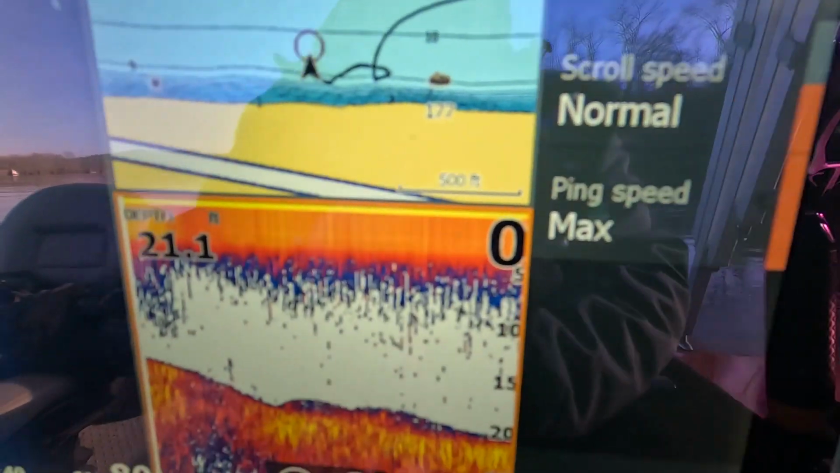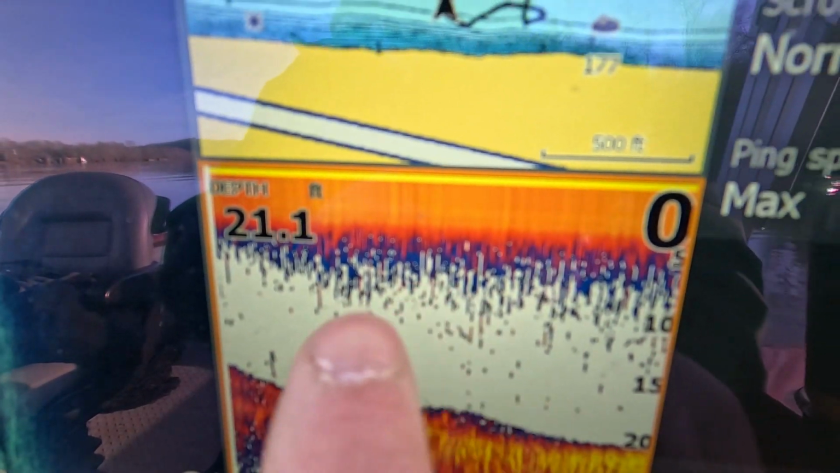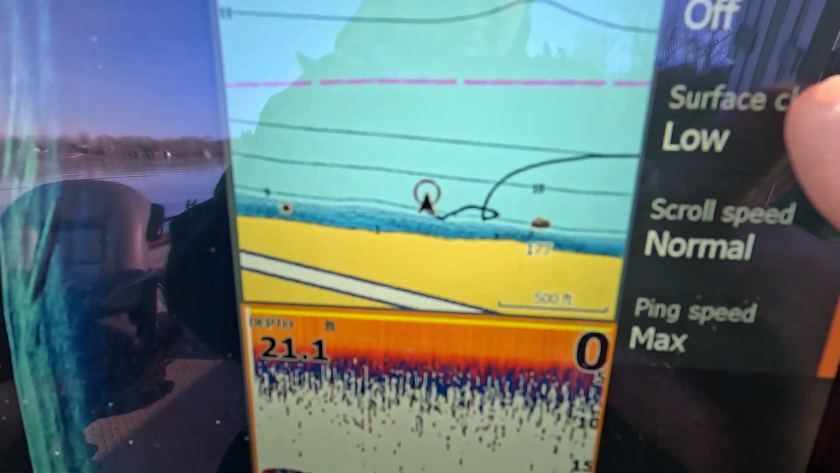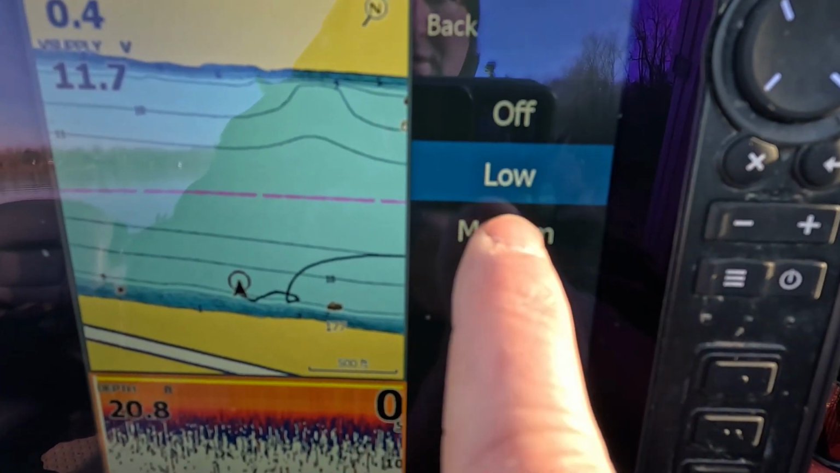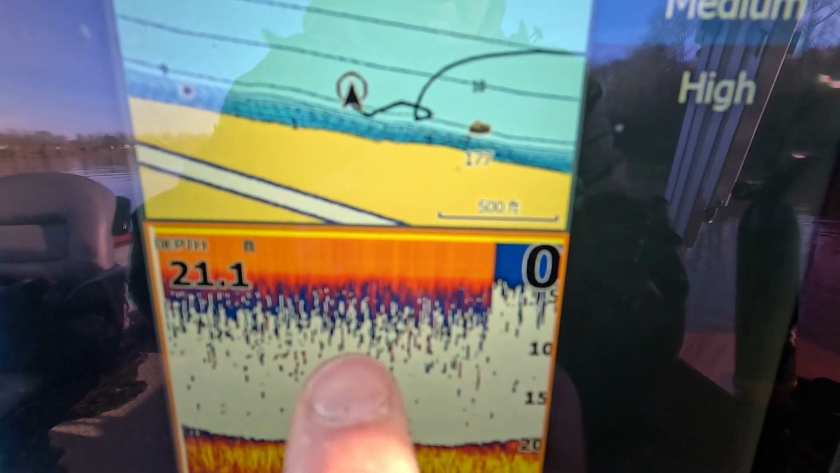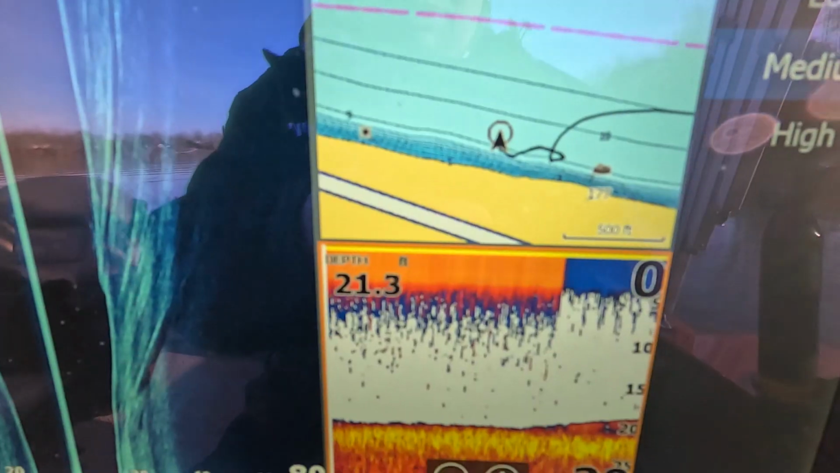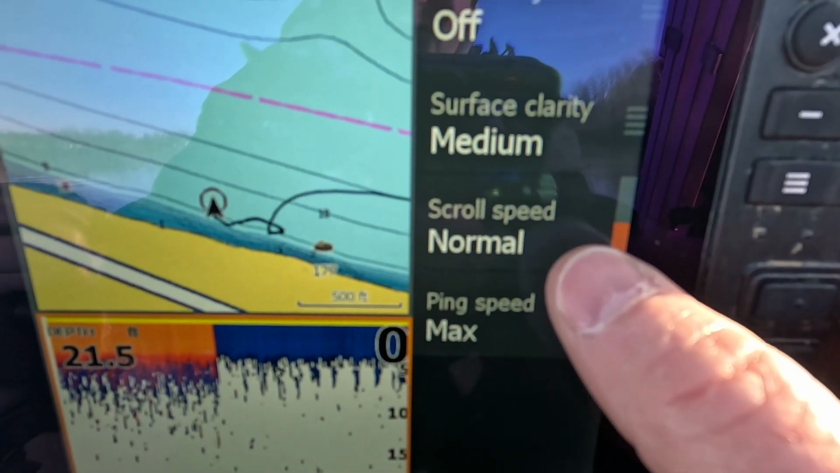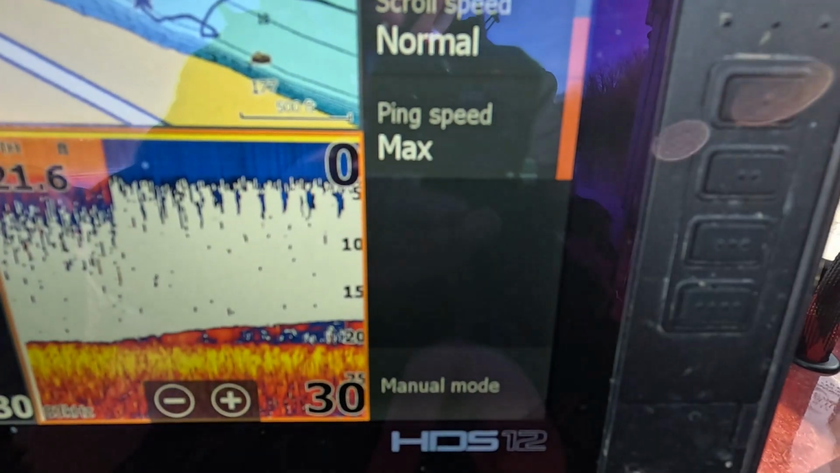Once again, you see the surface is kind of messed up here, and we got a little bit of debris in the water, so we can turn that up just a little bit. I like to have some in there. It's just personal preference. Normal scroll speed and max ping speed.